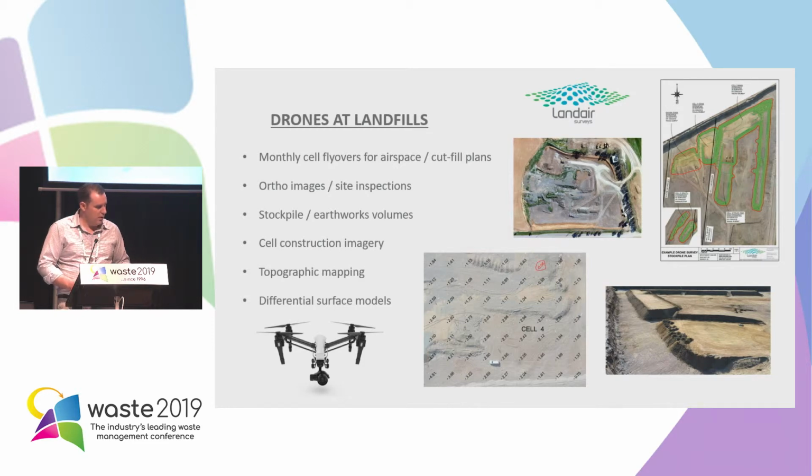Current uses you can see up there: monthly self flyovers, airspace, cut fill plans, medium scale ortho images and site inspections. You've got stockpiles, cell construction imagery. A few councils have been doing that just as compliance with their outsourced cell construction. Medium scale topographic mapping and differential site models, where the changes in a particular area, whether through filling or excavation, are monitored date to date.